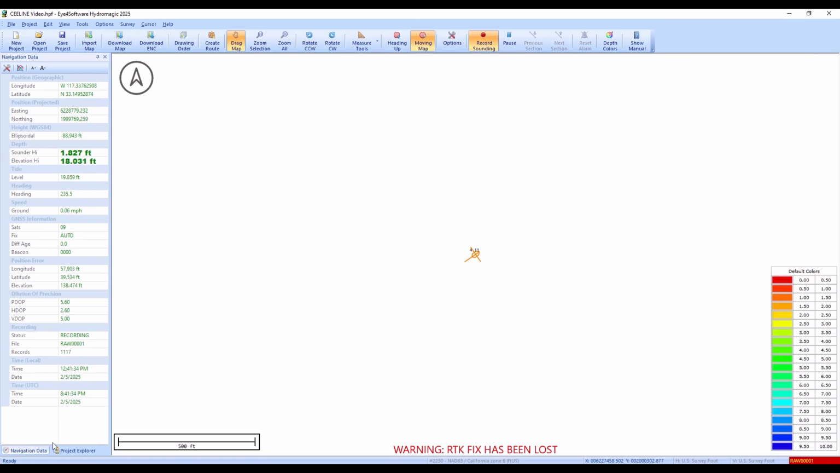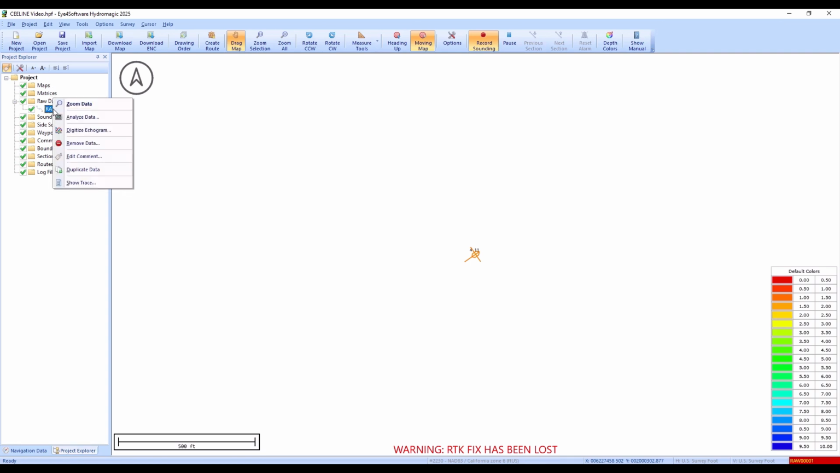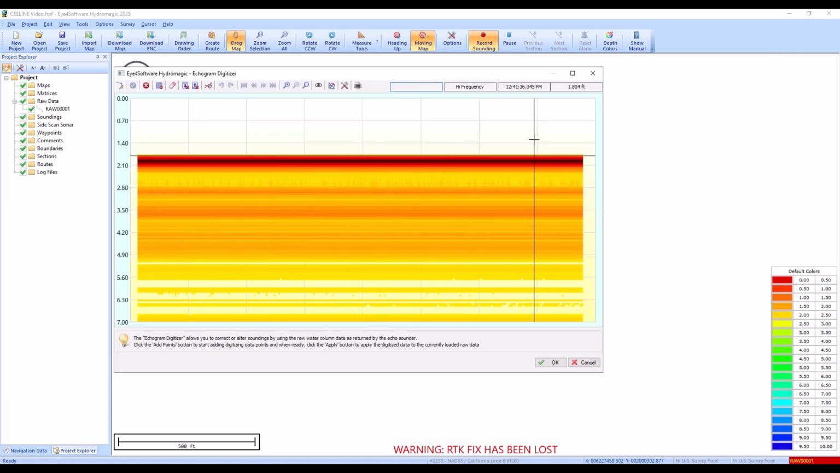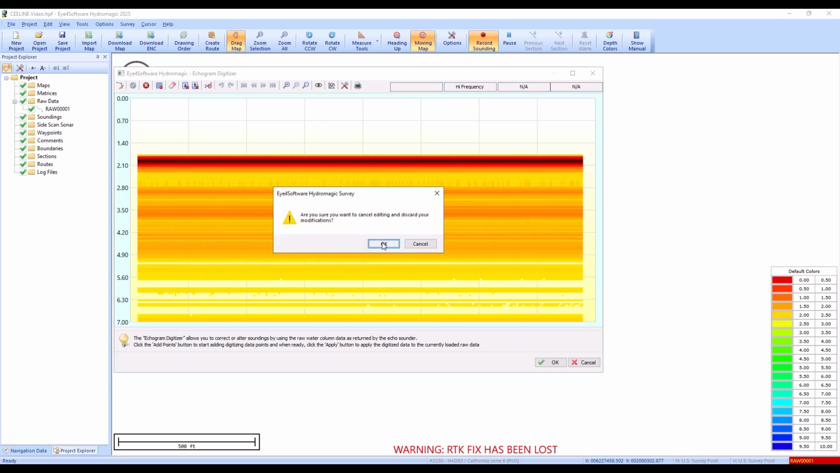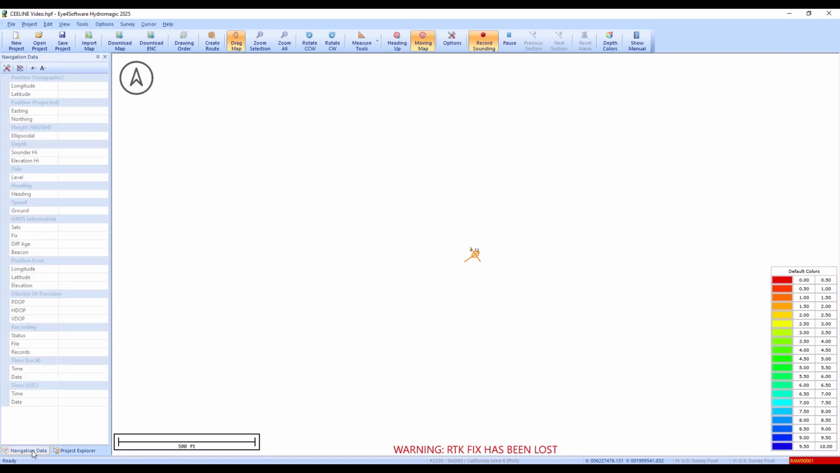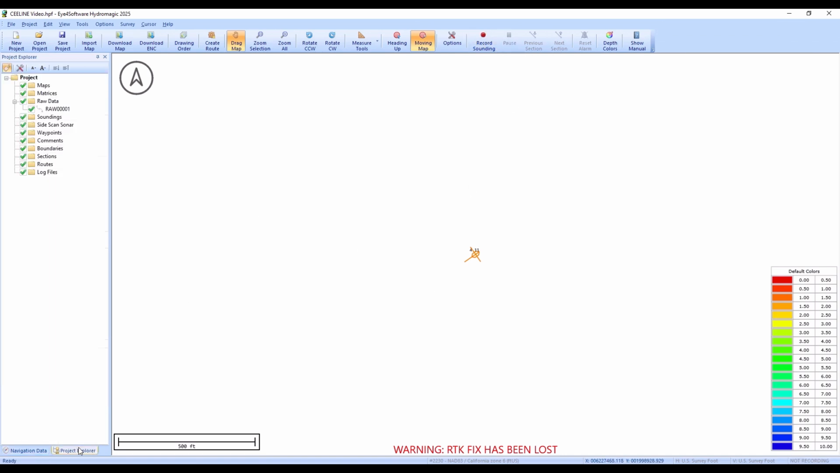records that's been recording. And whilst it's recording, you can actually right click on there here and go to digitize echogram, and we can see the echogram of what we're recording, which is kind of meaningless at this moment, but we can look at the data as it's been collected. So to stop the recording, you just press the record sounding again, and that will finalize the collection of this raw file.